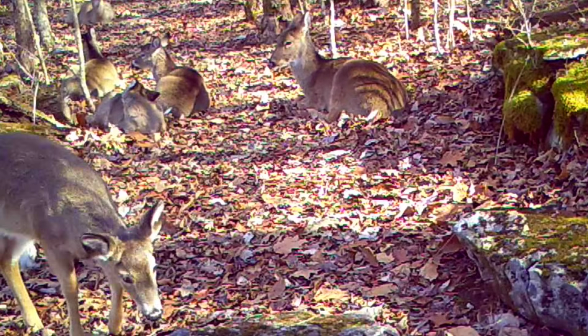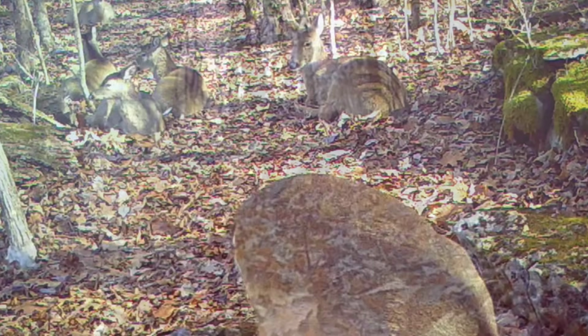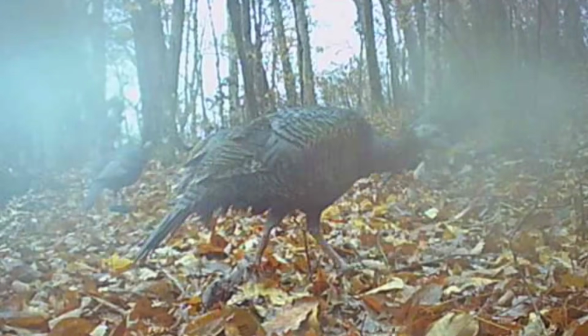Well, it's the calm before the storm. But the animals, they seem to know it. They're working kind of hard in these woods.